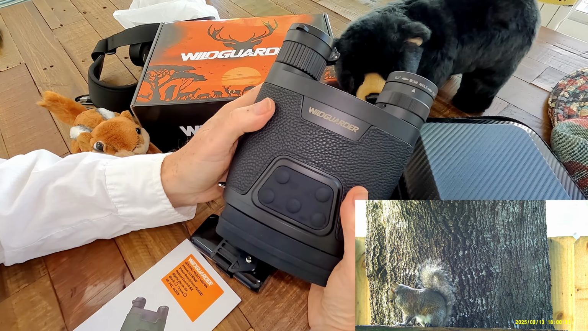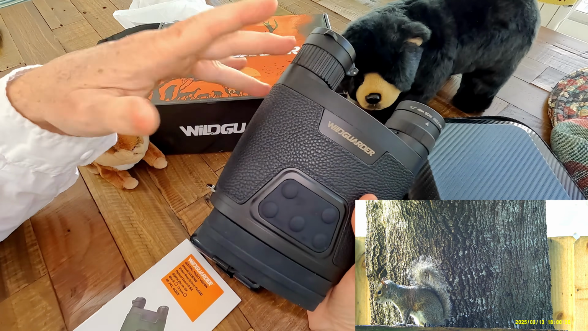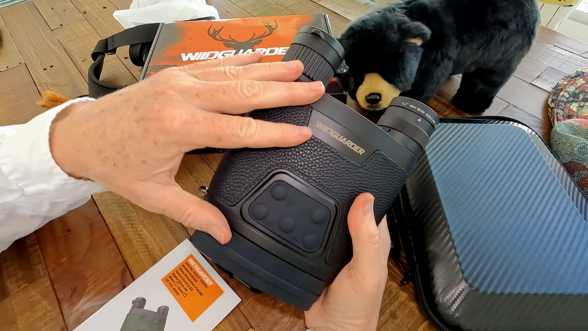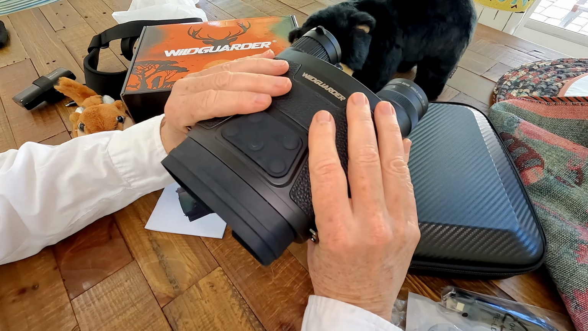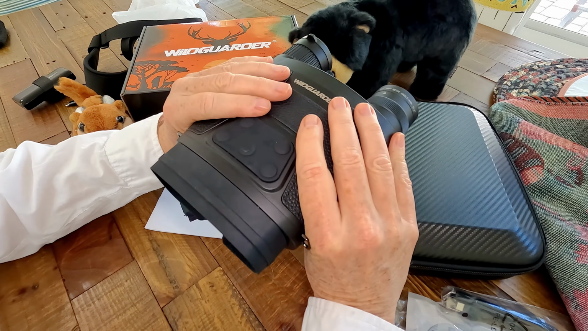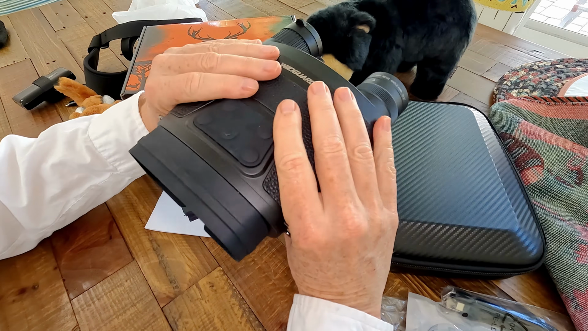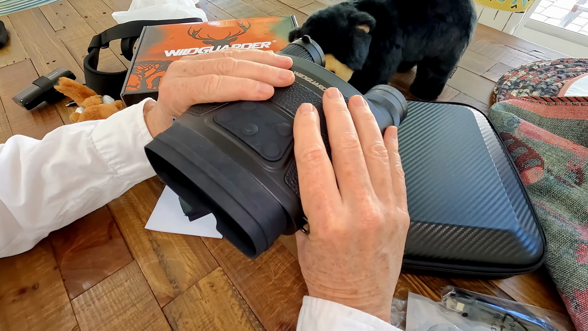The other thing about the Wildguarder night vision binoculars is they do come with a green option. I got the standard black option, but it might be kind of interesting if you look on the website, which I'll provide a link to, that you can get these in a forest green color. And I like the fit and finish of the night vision binoculars, and also the feel of them. They feel almost like a traditional pair of binoculars. And like all really quality night vision goggles that have glass optics, they're a little heavier toward this end, but the way this is designed, you don't really notice it that much, and they're really easy to use out in the field and pretty easy to hold steady in your hands.